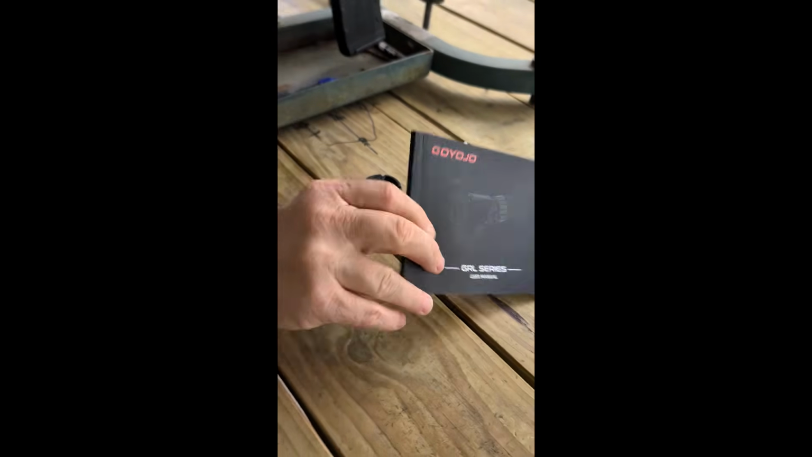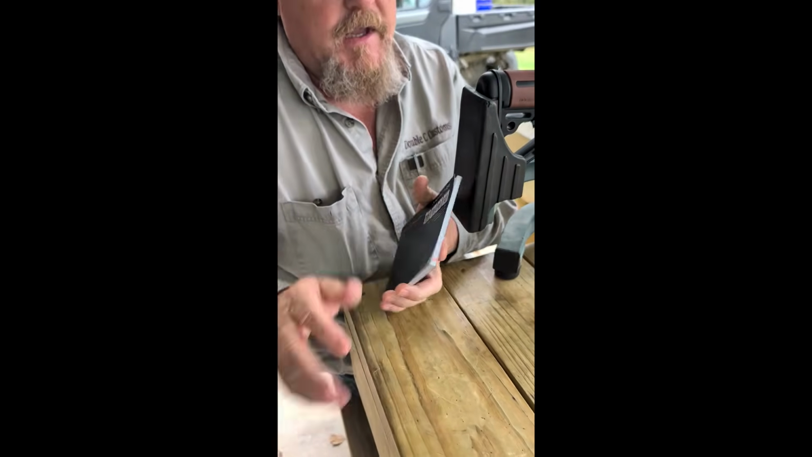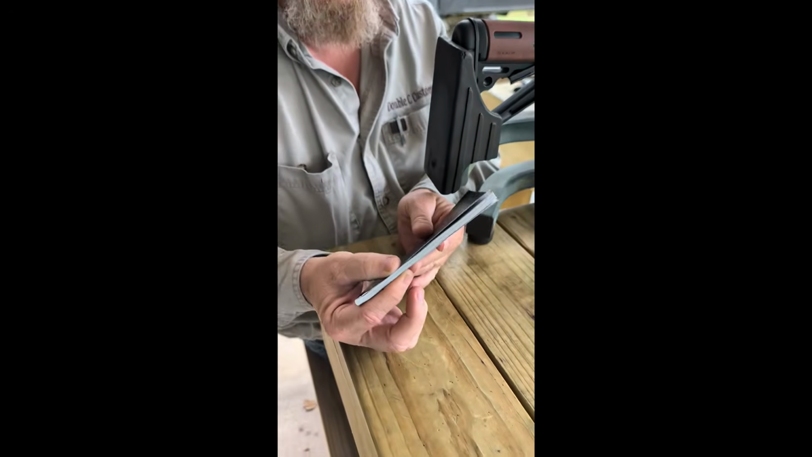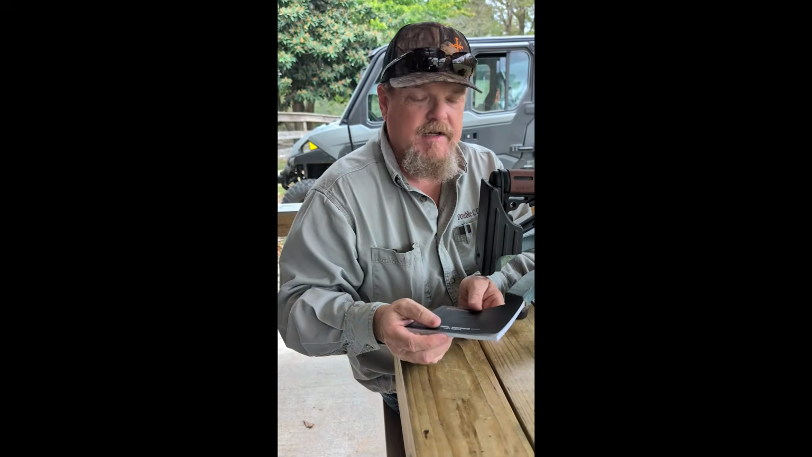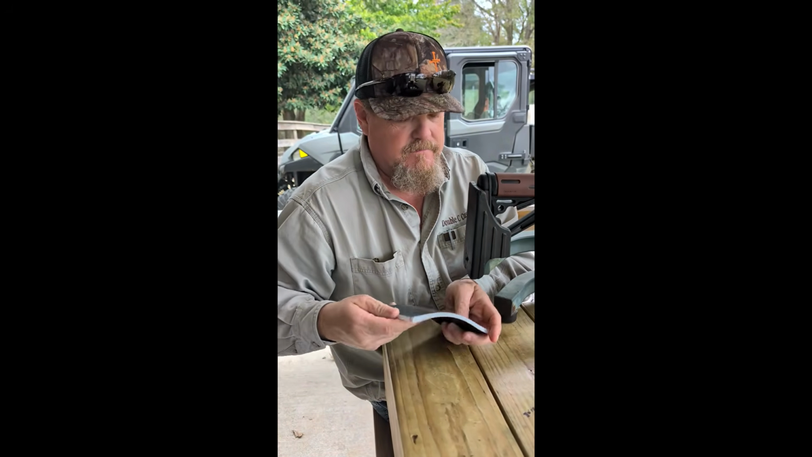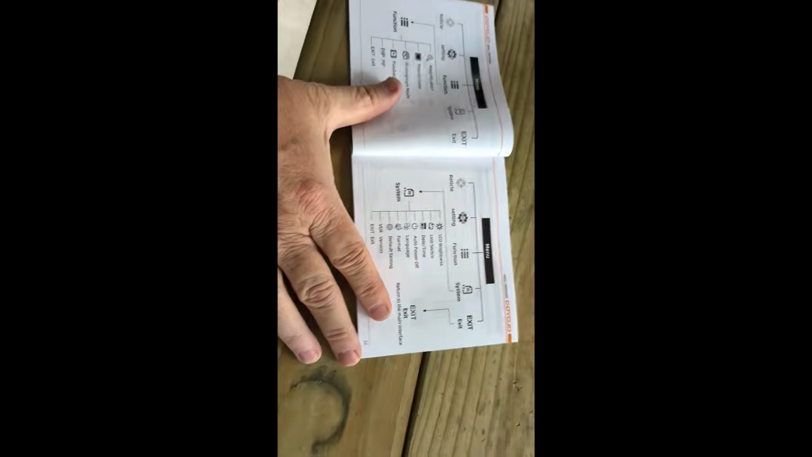This book that comes with the GOYOJO, the user manual, you can see it's pretty thick. It's very helpful. The detail in it is second to none as far as scopes. Just a brief page or two that I'll show you.